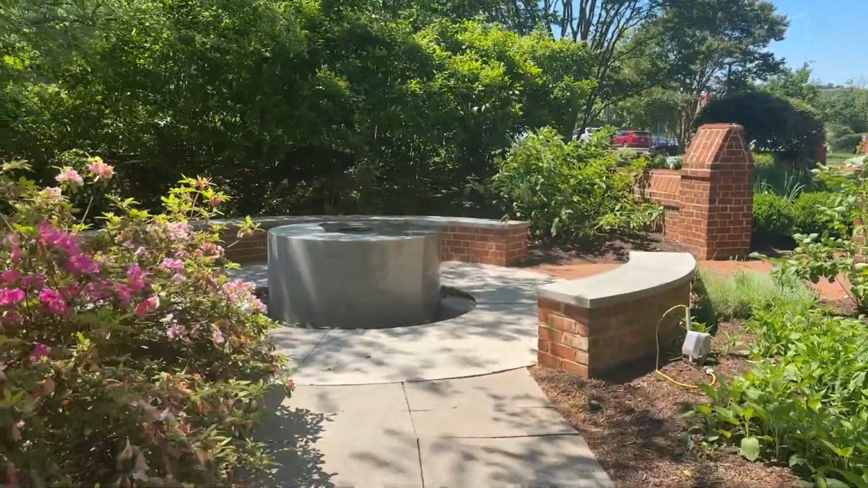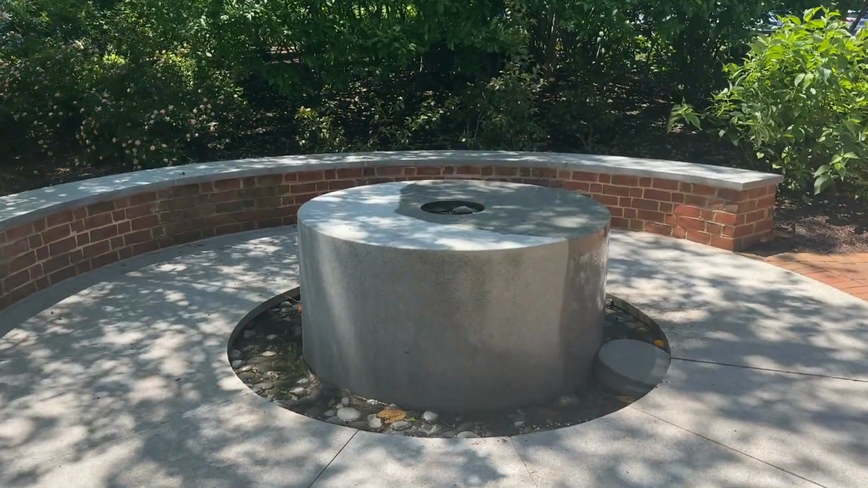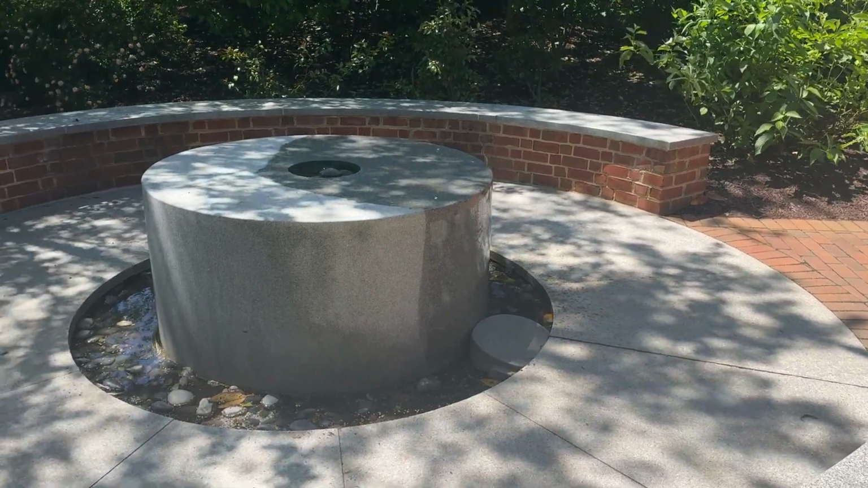My target of interest is the fountain at the Garden of Reflection and Remembrance. I chose this location as I often visited this spot to relax, do homework, or catch up with friends.